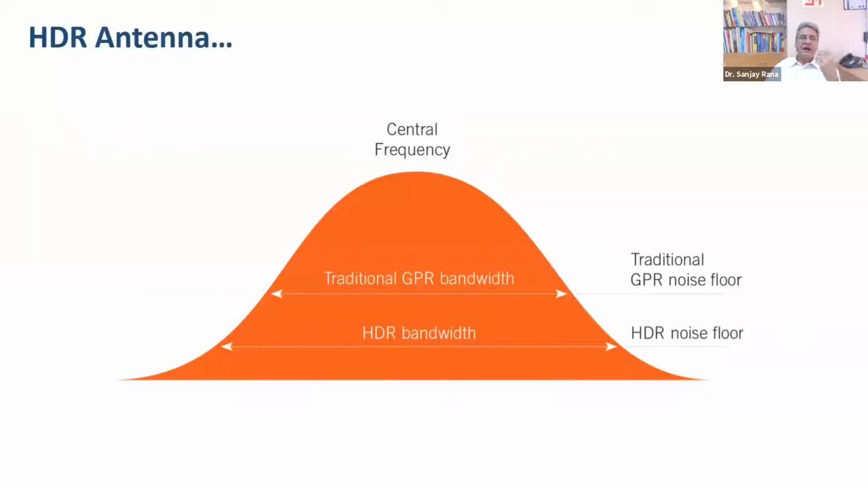And then we have come up with the concept of HDR antennas, high dynamic range antennas, where the bandwidth is much larger and obviously the signal strength becomes much better. I have been using HDR antennas for the last around 6-7 years now, and definitely they give much better performance compared to the earlier antennas which we were using.